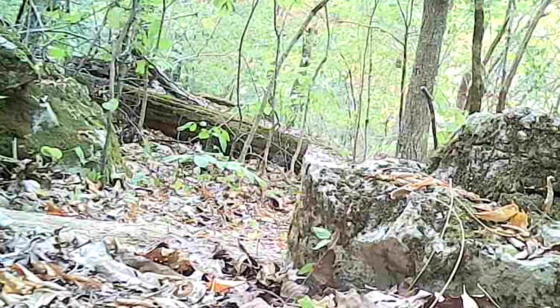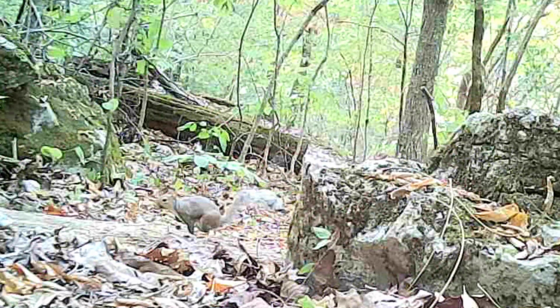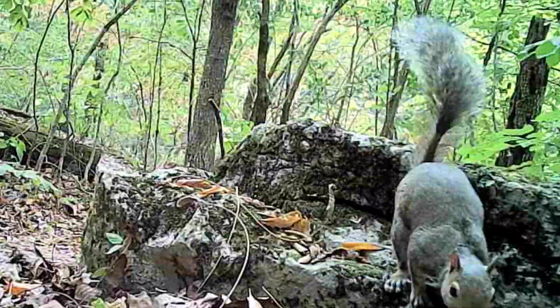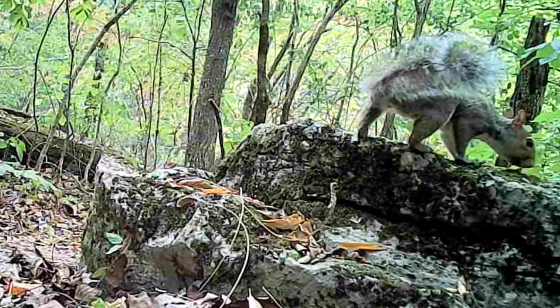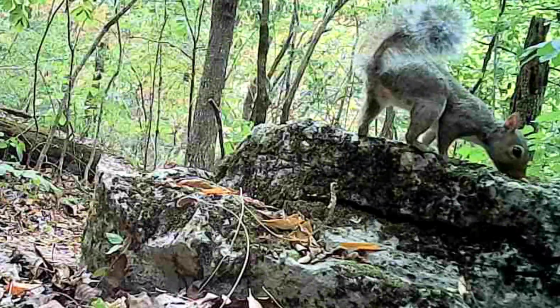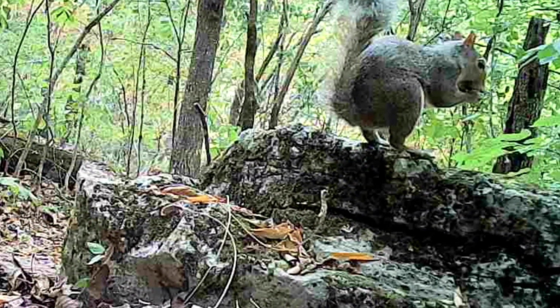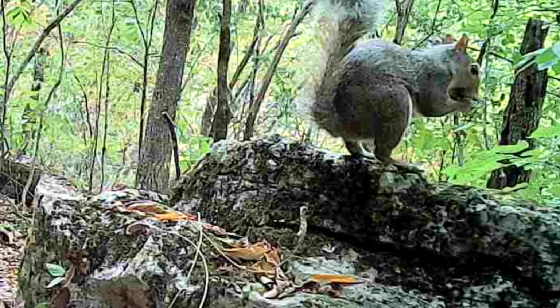And here at the log, there's little Ricky. He's out making his round, looking for that elusive nut. There's plenty to go around. And the walnuts are hitting the ground too, so he's happy.